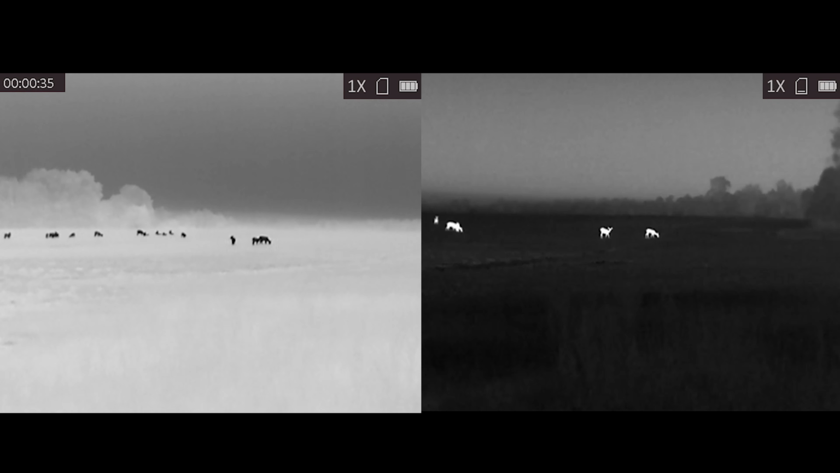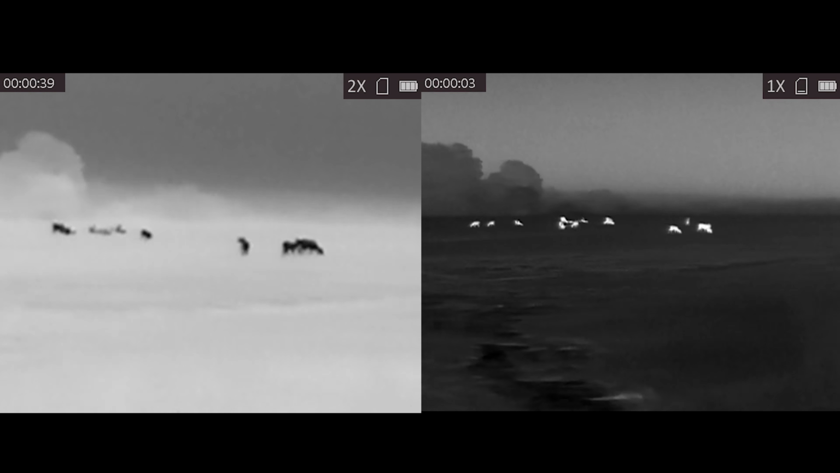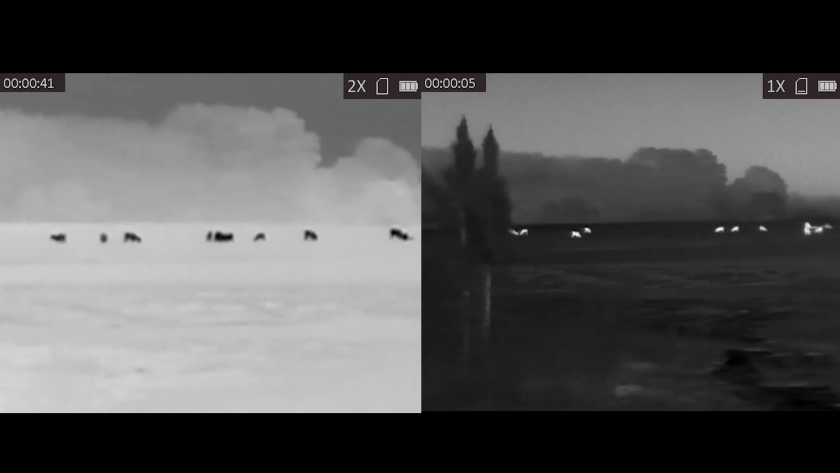The Pulsar has a smaller eyepiece in it, where I feel like the Pulsar thermal core may be a little nicer. You can't really tell because the screen you're looking at is smaller and the resolution just isn't there. So looking through these makes it look like this is a way better unit. Now, it doesn't matter if you have a great thermal core if what you're looking at doesn't show you what that thermal core is capable of, right? So to me, that makes these the better unit.